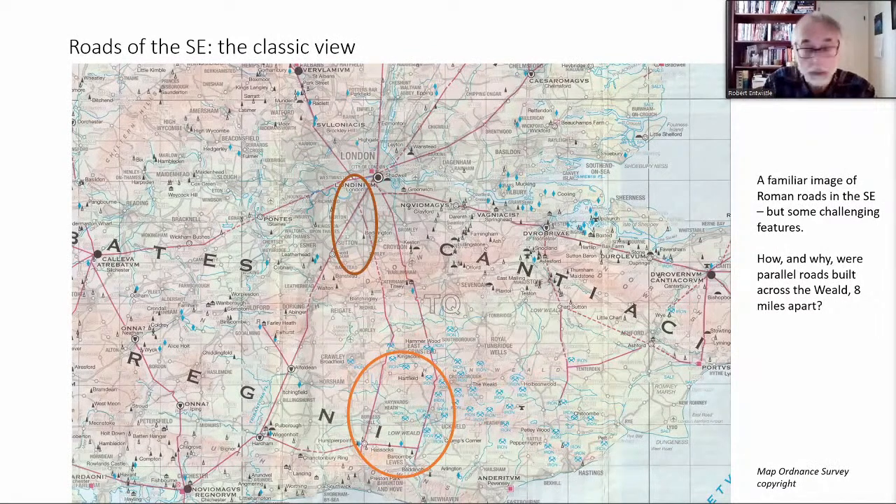Two parallel roads, and they are pretty much parallel, some 8 miles apart, laid out by surveyors who had no magnetic compass, no Ordnance Survey maps, no theodolites or other lensed optical surveying instruments. We might ask not only how they did it, but why Roman surveyors thought it worthwhile doing that.